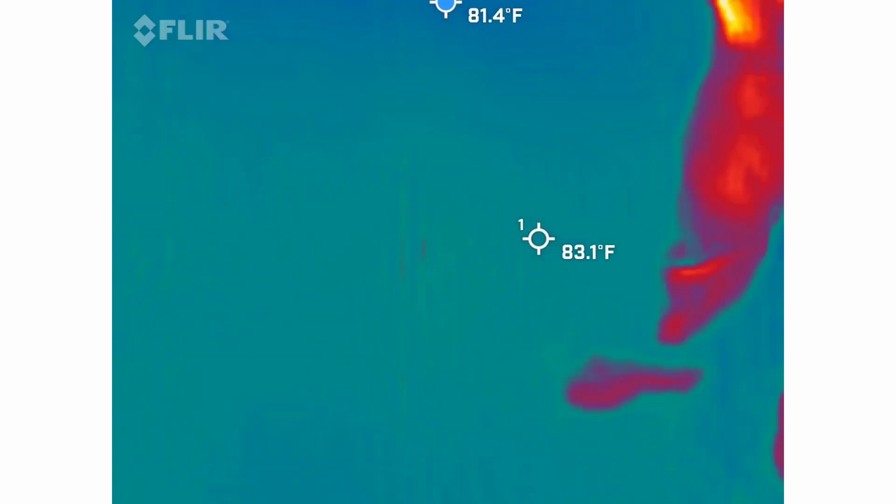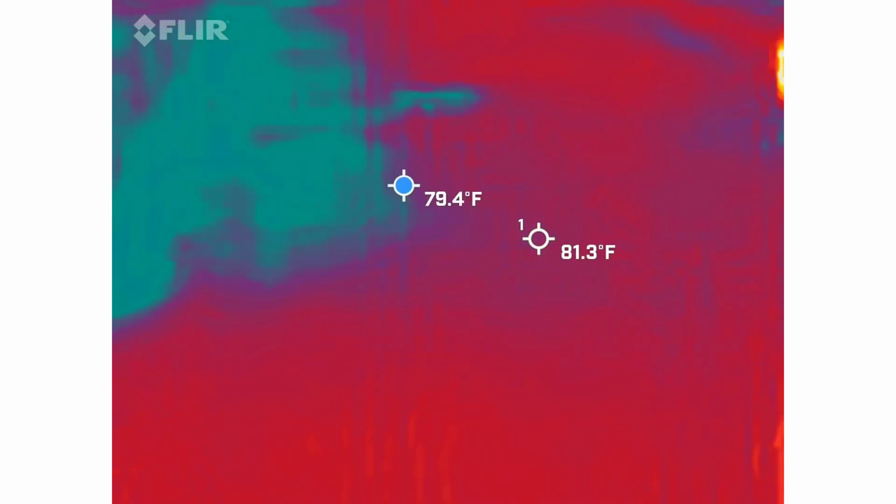So I'm going to be using the Ouija board piece, and you're going to give us readings from time to time with the other device. With your camera, it's very simple. You're going to keep things nice and slow for us.